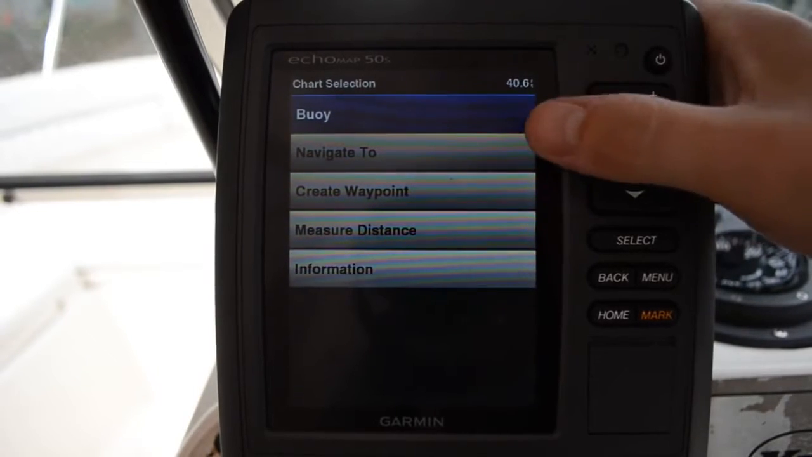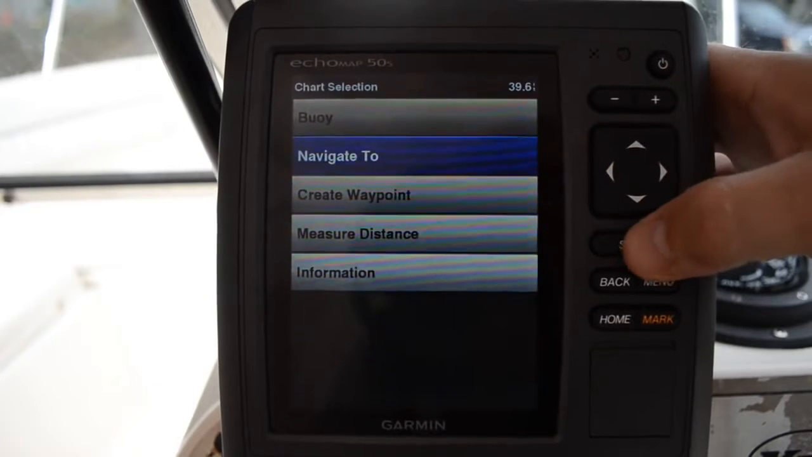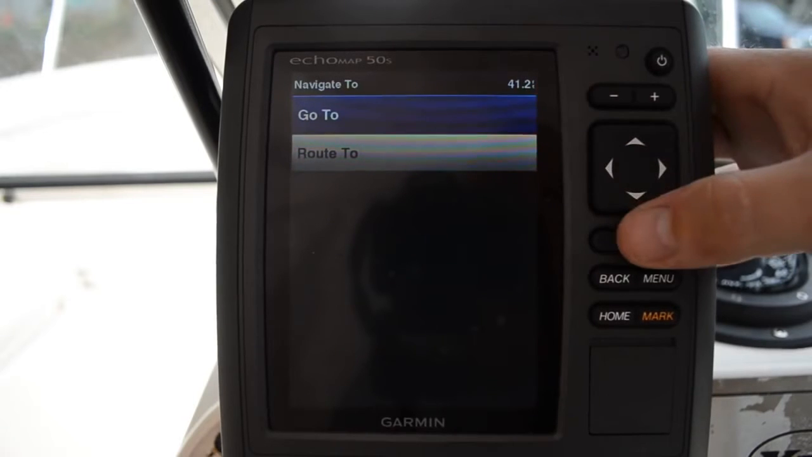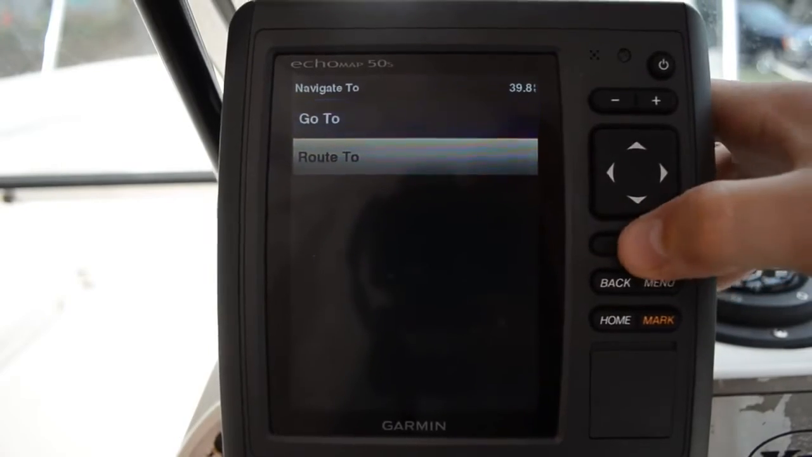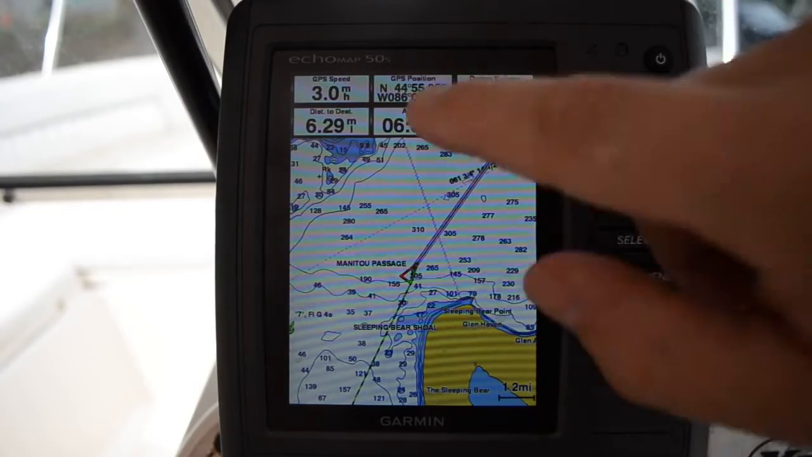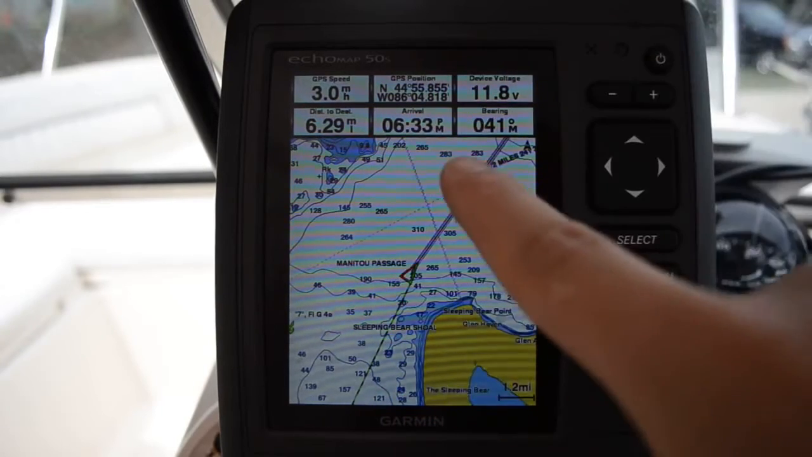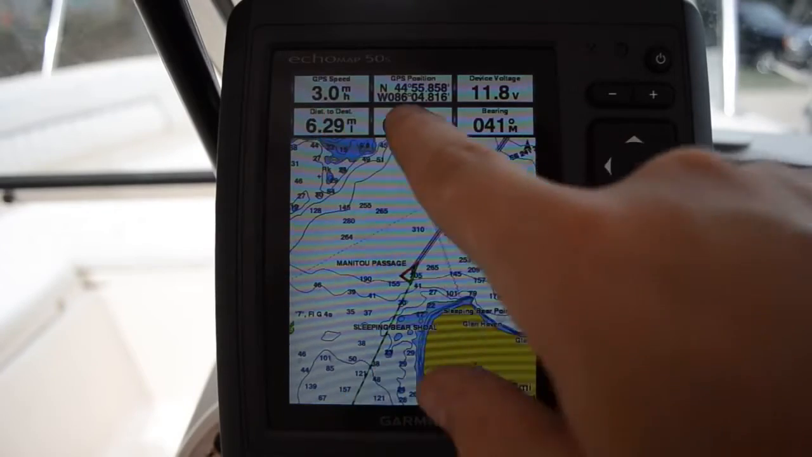So what I like about Garmin is you go to navigate to, and you go to either route to or go to. We're going to use go to. I don't really use routing here. If you have a bigger boat, you might want to use the route function, but you just hit go to, and that's it. It creates a direct line for you, tells you the distance, what time you're going to arrive based on your speed, the bearing to get there, and then my normal information up here.